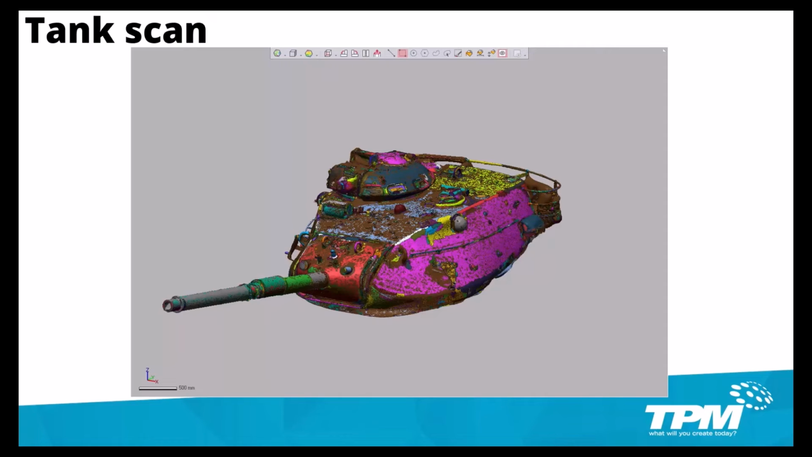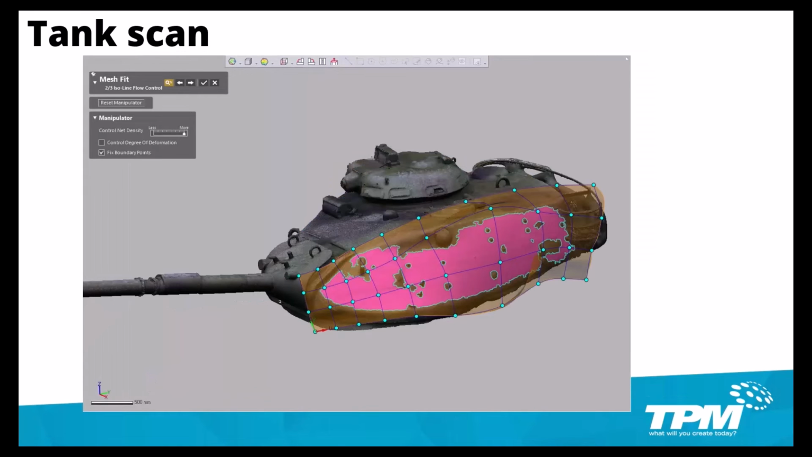For this particular example, we wanted to extract the geometry of that free-form surface and then import it into SolidWorks for more reverse engineering. With DesignX, we can perform a mesh fit, which will fit a parametric CAD surface on top of that scan data and then extract out that surface data.